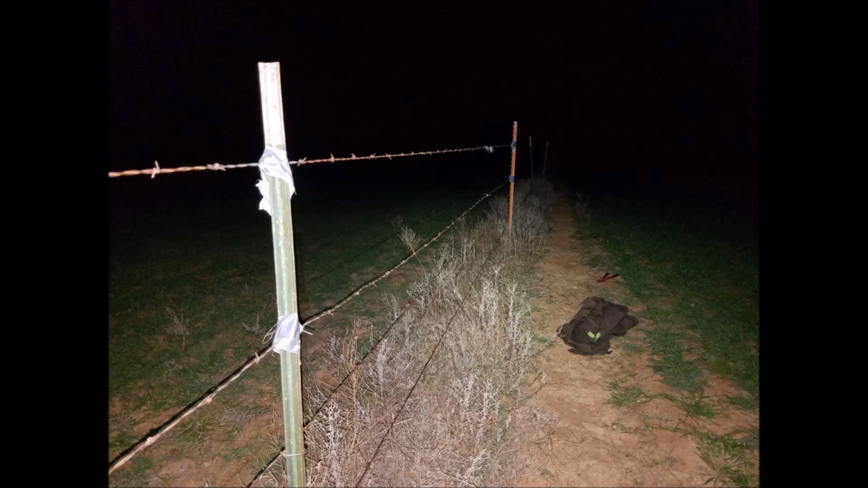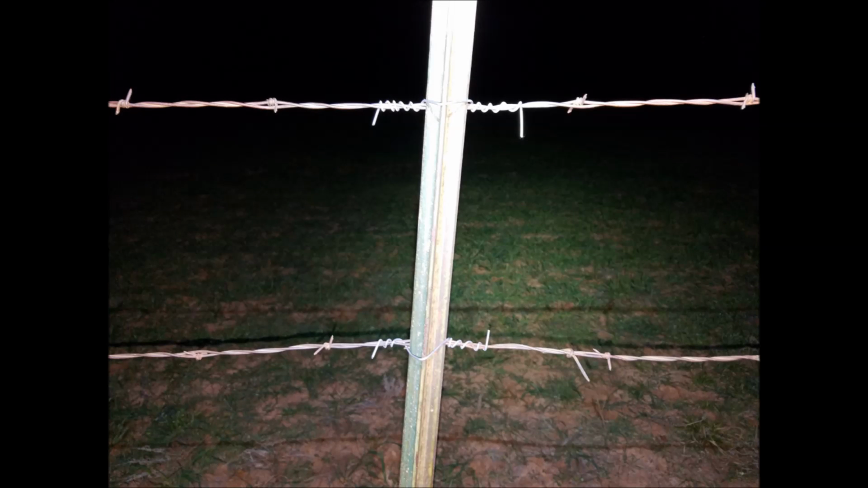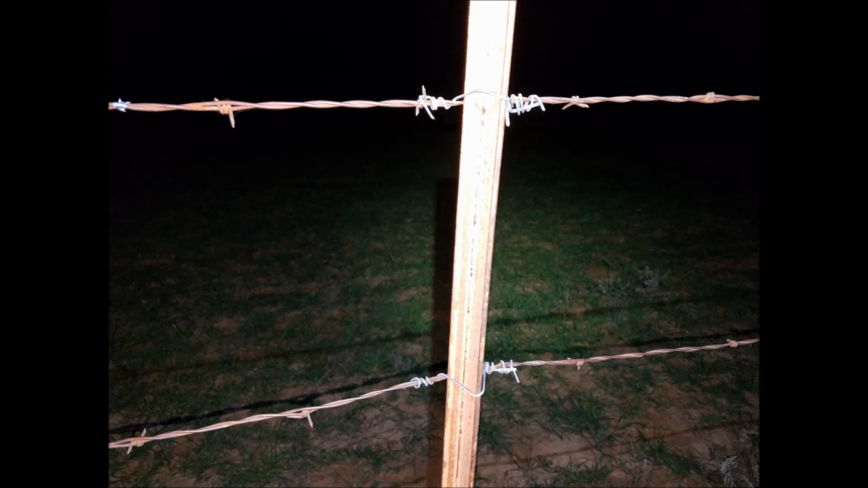I put the wires back in place using some duct tape so that the cows wouldn't get any ideas about crossing the fence, and then came back later with some straight wire to replace the clips that I had cut. I continued hunting this property and my other properties for the next few hours, but never did get a hog, but went home feeling quite successful.